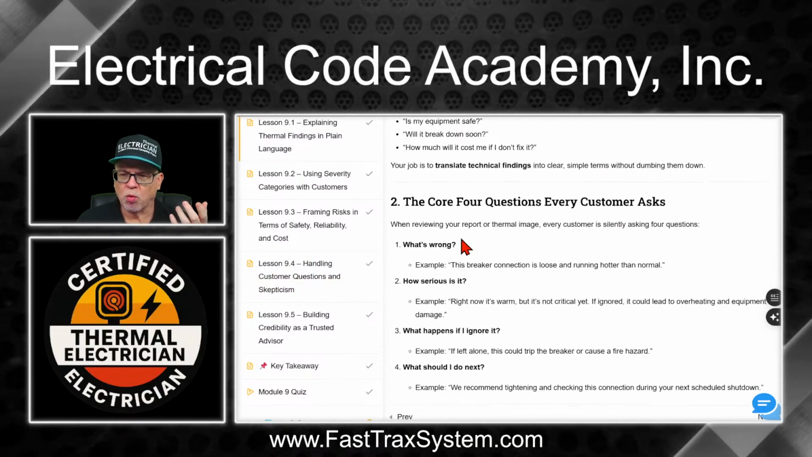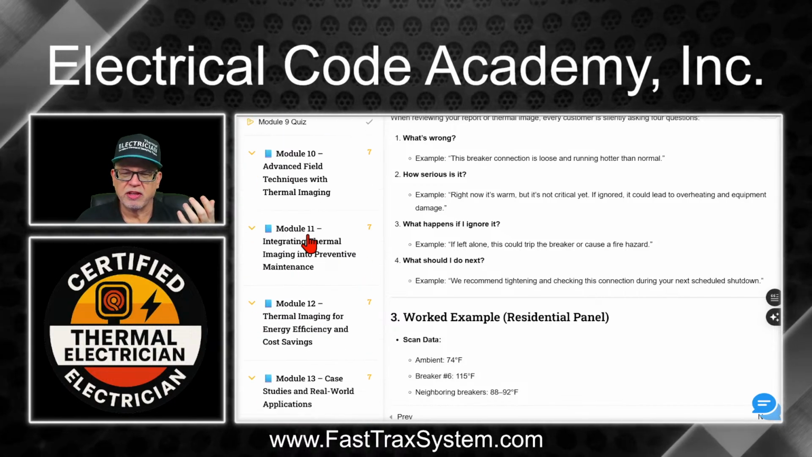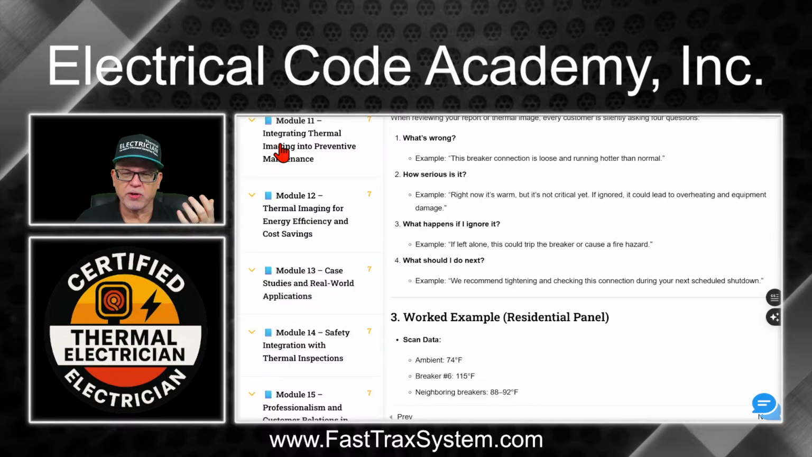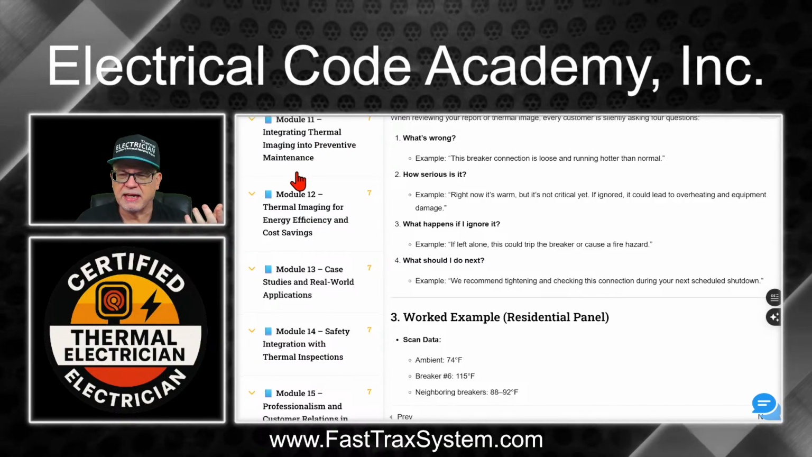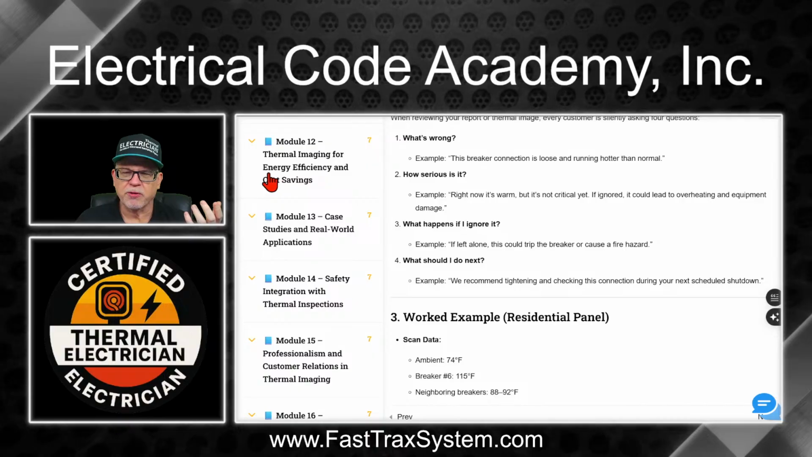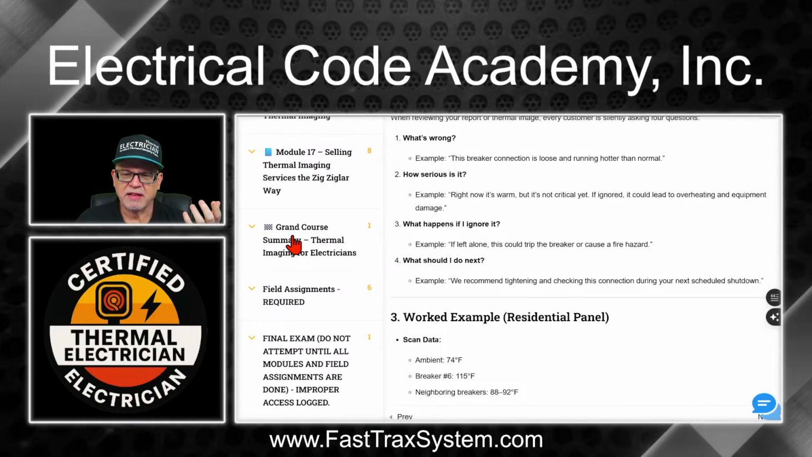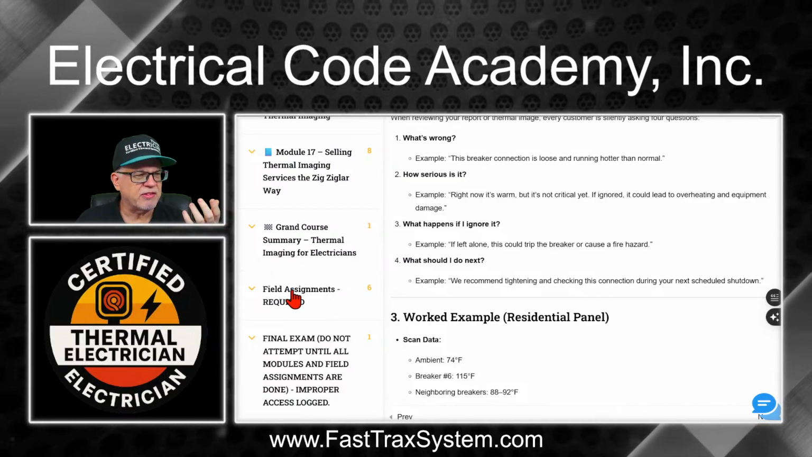Okay, so we kind of walk you through it, give you some questions, how to do that. And again, you'll see there's advanced field techniques for thermal imaging. There's a module for integrating thermal imaging into a preventative maintenance program. There's thermal imaging for energy efficiency and cost savings. It goes on, as you'll see, a bunch of different stuff. There's a final exam, and then there's some field activities that are required.